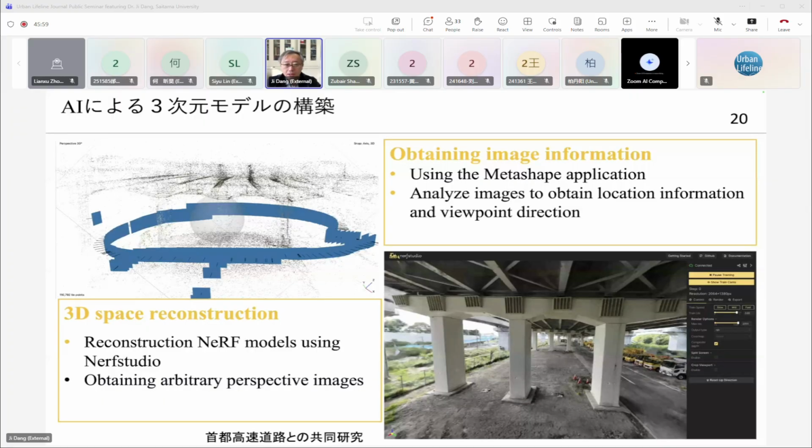Traditionally, we use structure from motion technology. It means we take some UAV photos, identify the cameras' locations and alignment, and use the feature points to build a 3D model and then generate a 3D point cloud. But recent